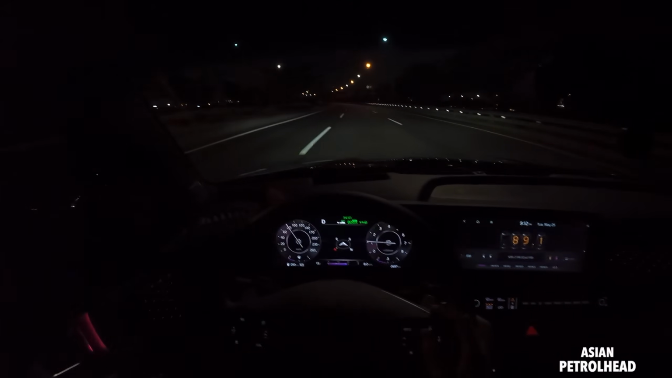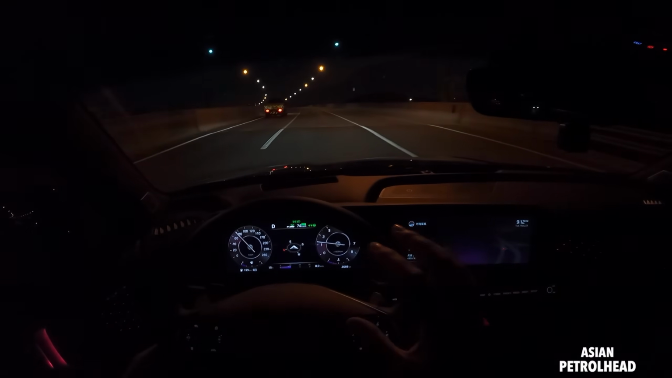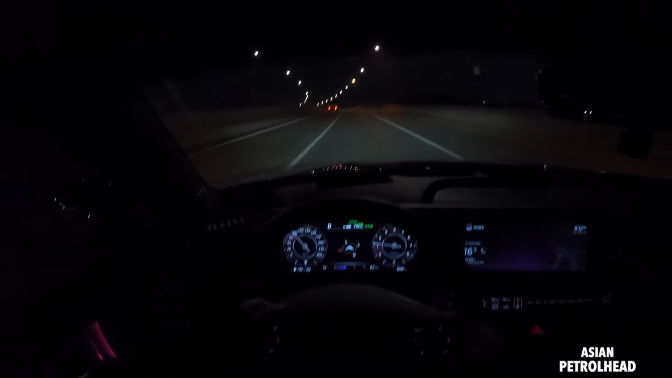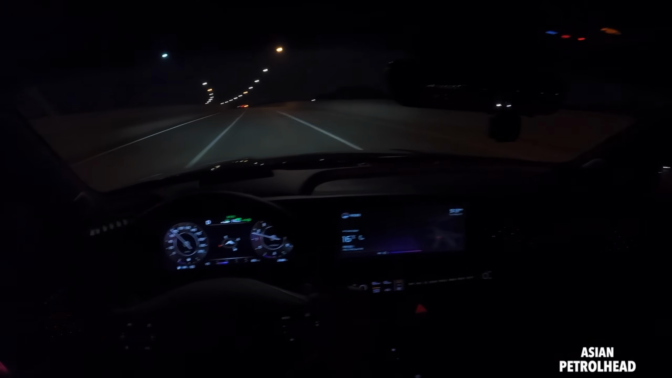You see, I'm confused again because my Hyundai Palisade has adaptive cruise control on the right side and media on the left side, but this is swapped, so I'm still confused.